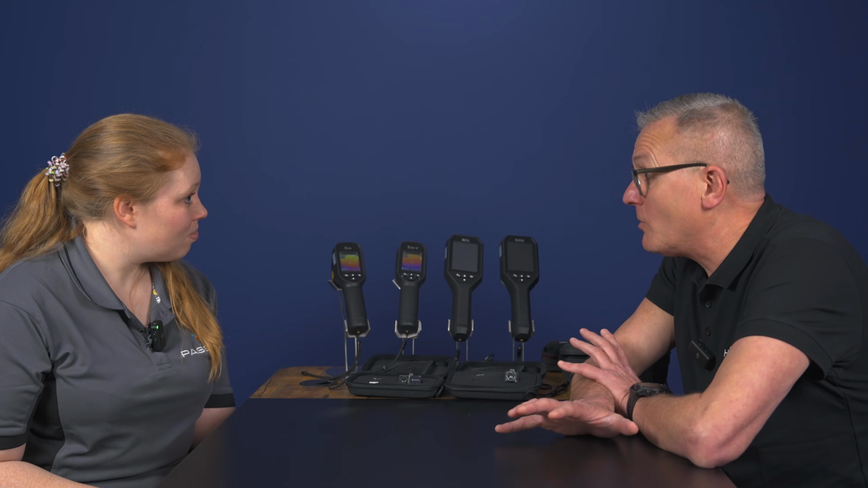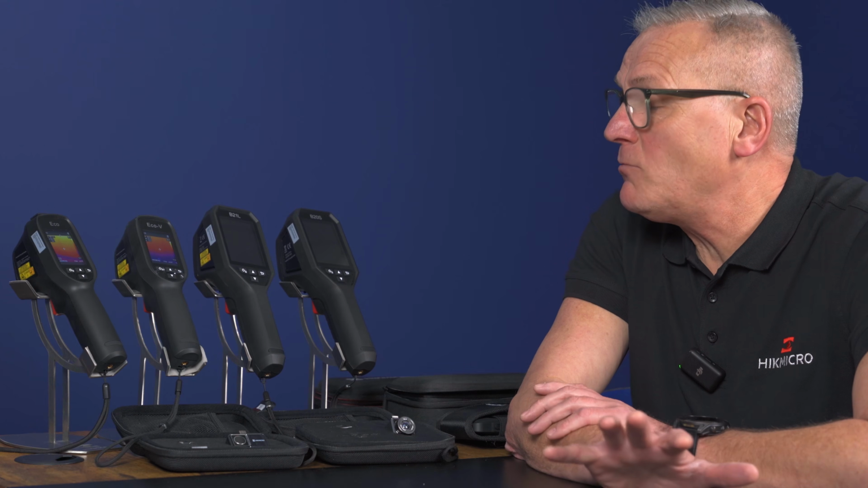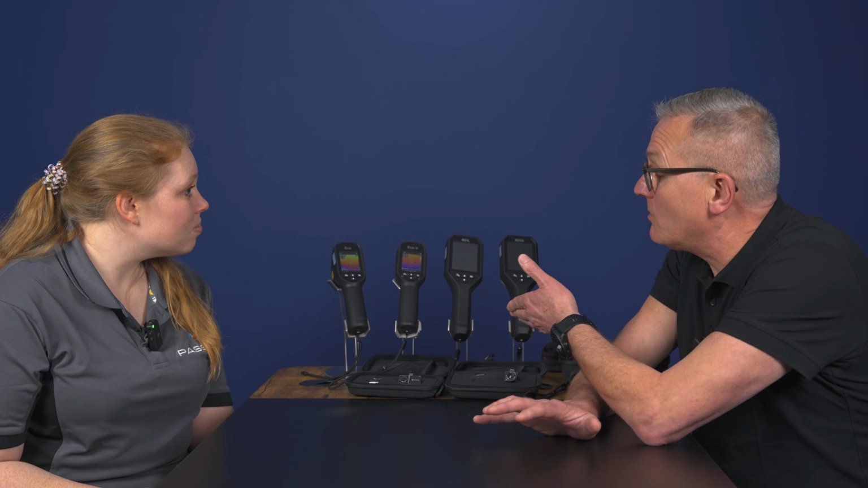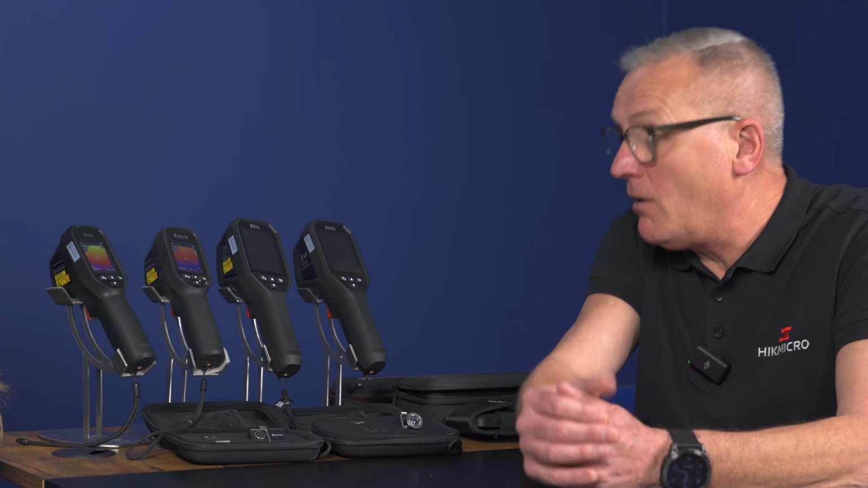They've got colour alarms on them as well. They've also got what we call spotters. So these cameras will spot the hottest, coldest and the centre point. And also they've both got infrared pointers on as well. So you'll know exactly where that centre point is on that particular camera, so you can take precise temperature measurements.